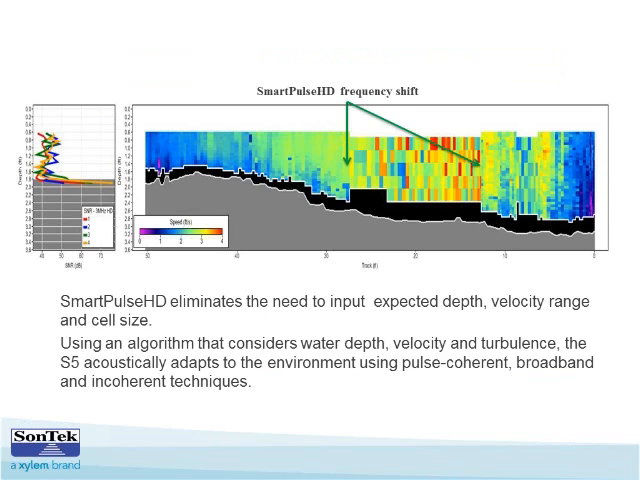Another example of the RiverSurveyor is the change in frequencies here using the smart pulse. As you can see, we're going across our cross-section here, and the frequency shifts, and then it shifts again for your edge. This can be due to turbulence or some kind of a disturbance in the cross-section, but the RiverSurveyor is smart enough to know it needs to change its frequency to be able to capture the discharge that's in that part of the cross-section.